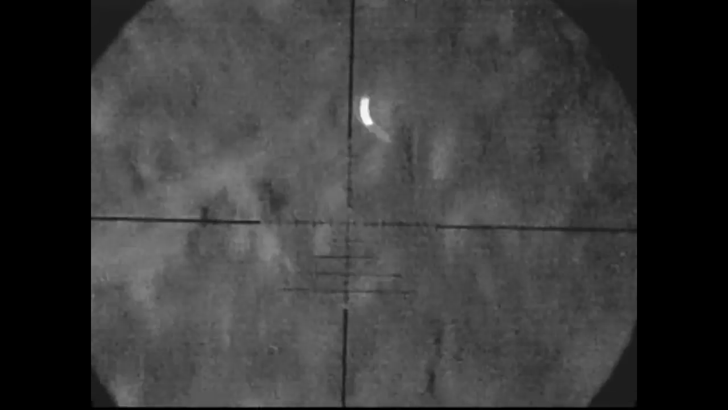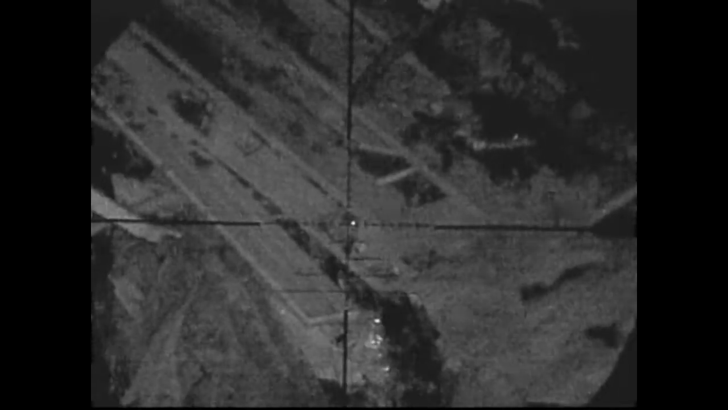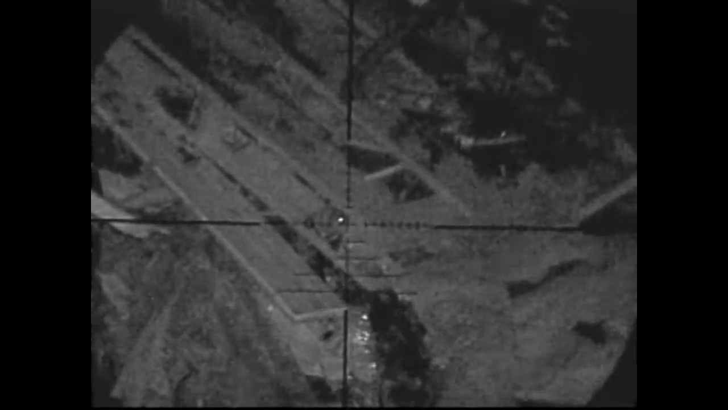After about 10 minutes or so, they started to hide away and were very reluctant to come out unless you shot them, and then they would quite readily roll out. So again, he's trying to hide away there, but you can clearly spot him in the infrared.